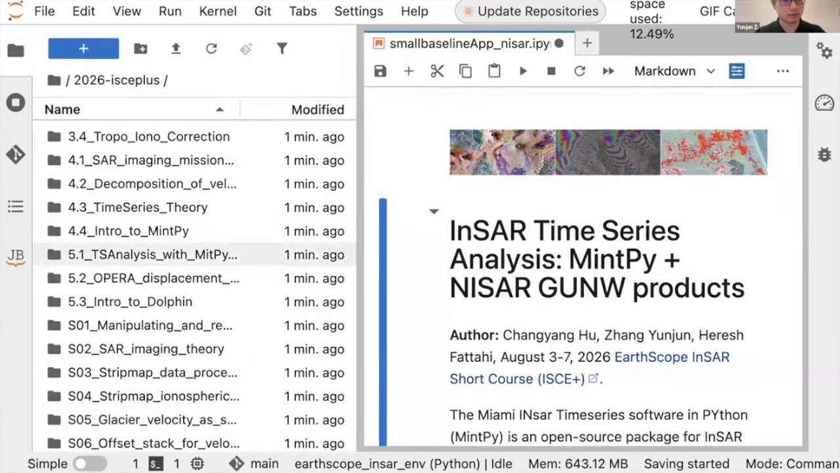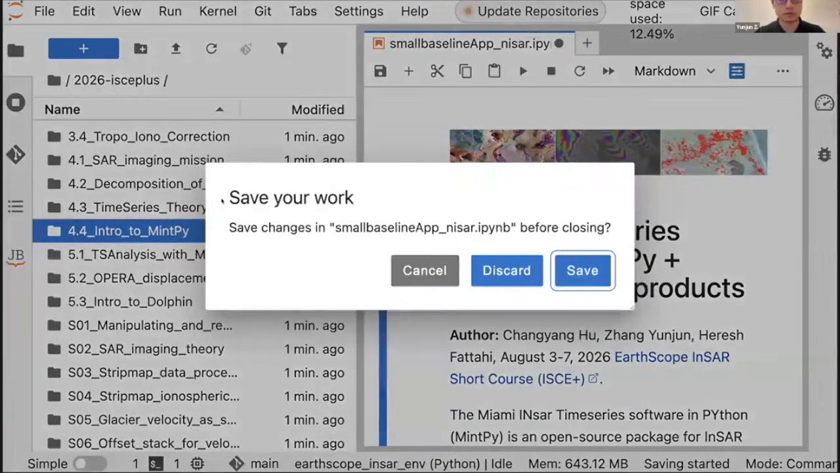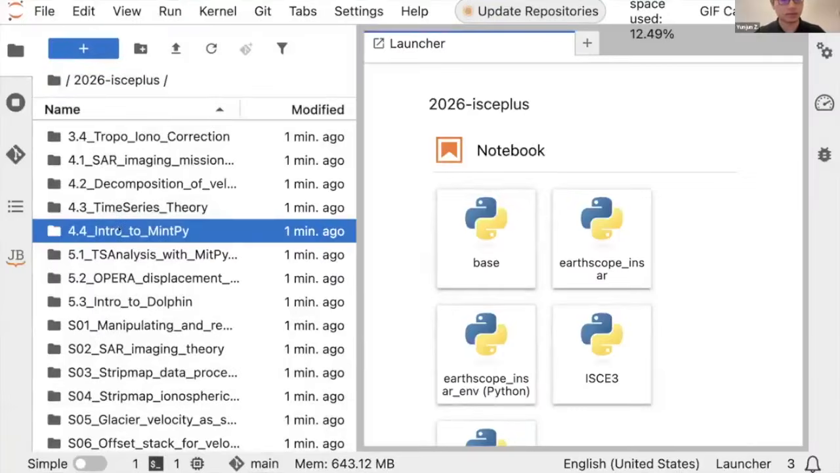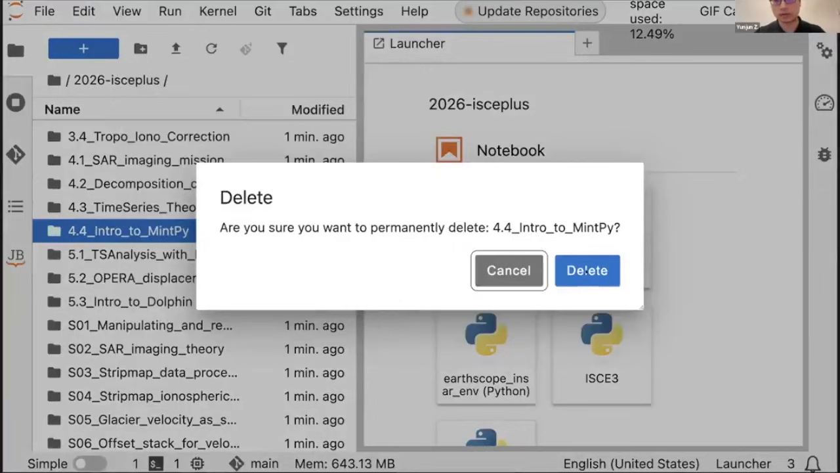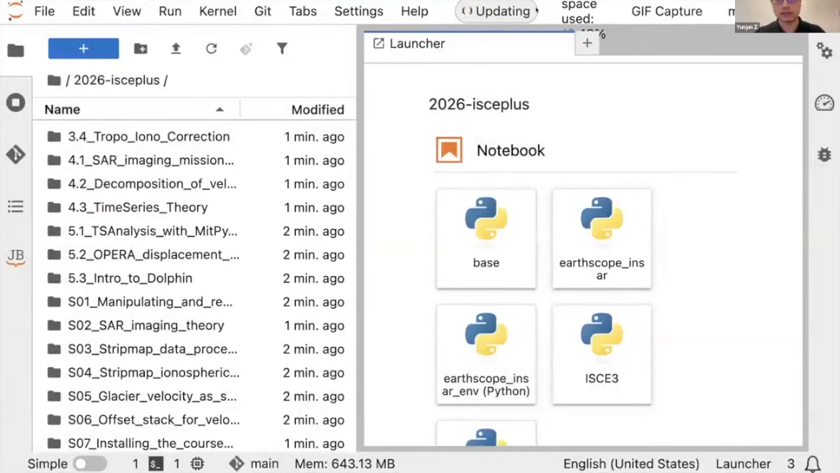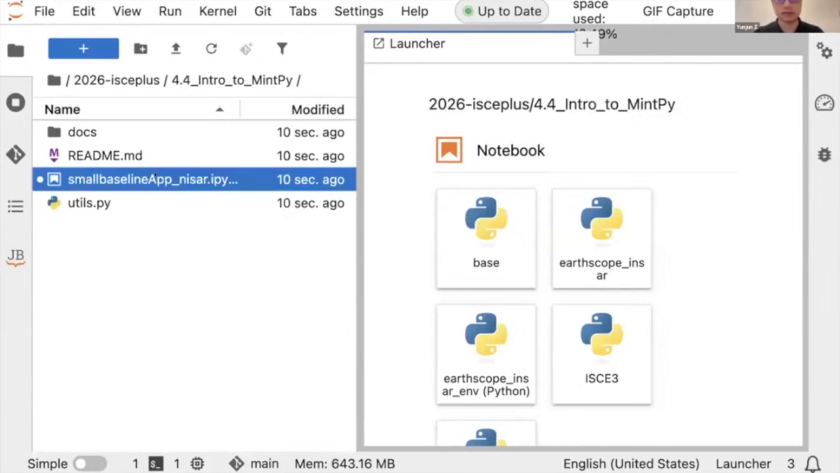We're in session 4.4. We just had some new updates just a few hours ago, so I would recommend you, as we did before, to delete this folder and update the repository to make sure you grab the new ones. Okay, we got it here.